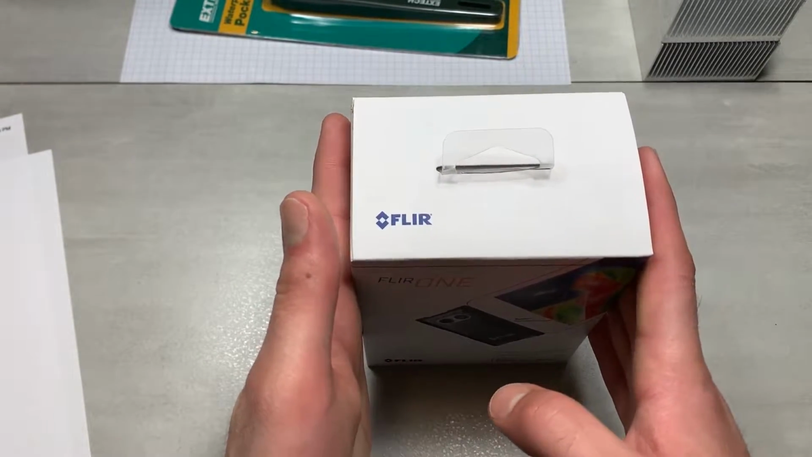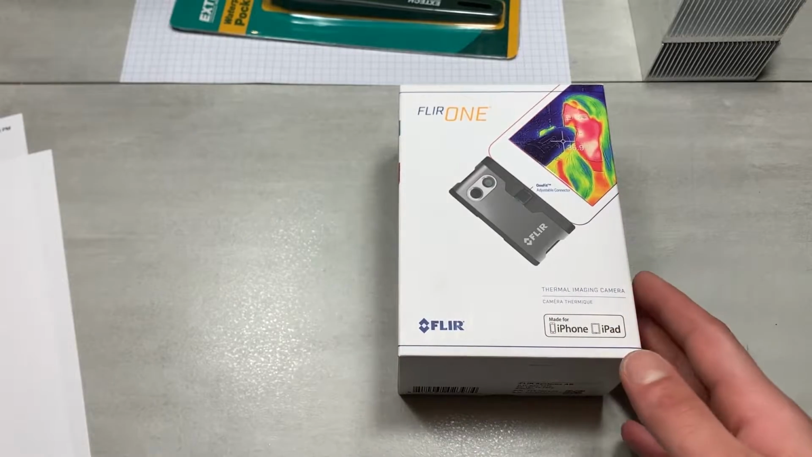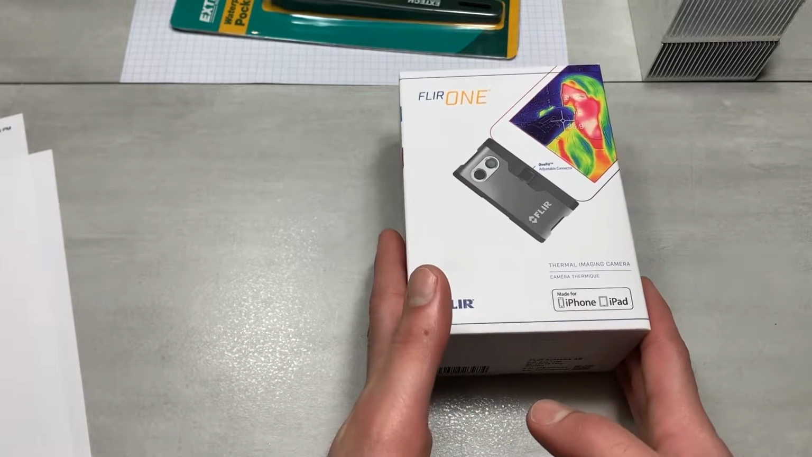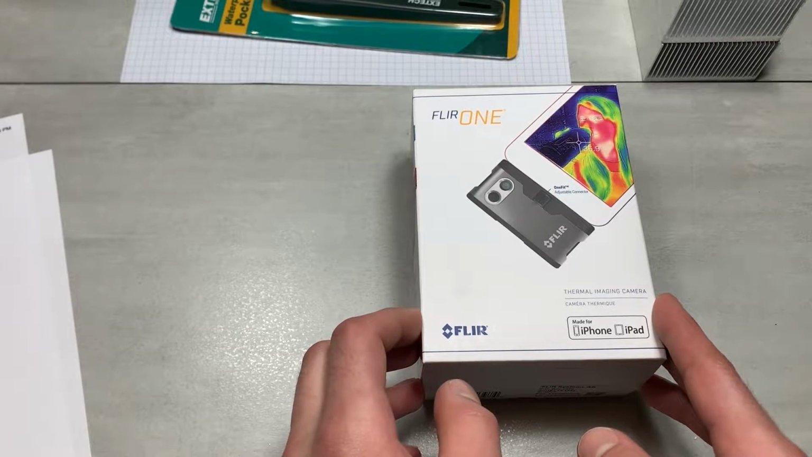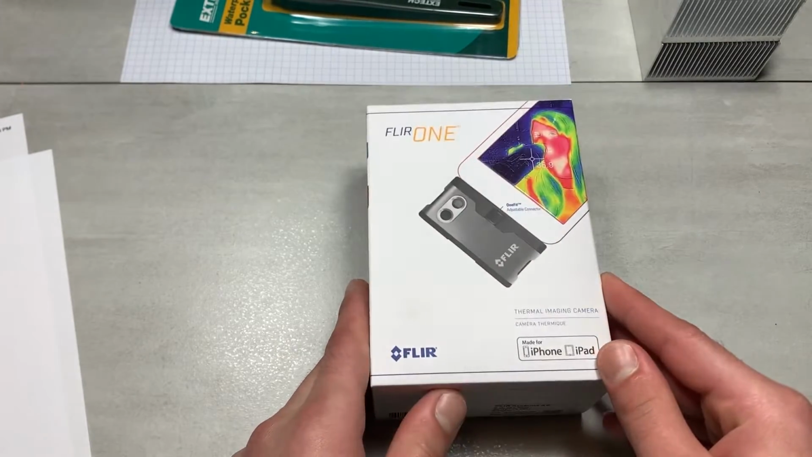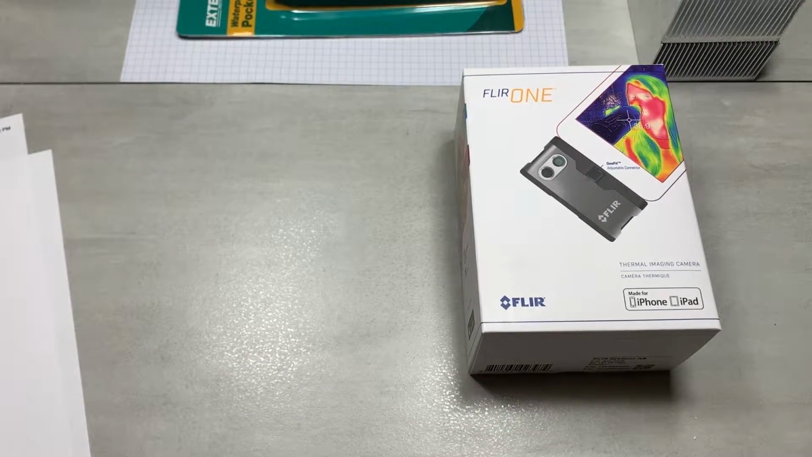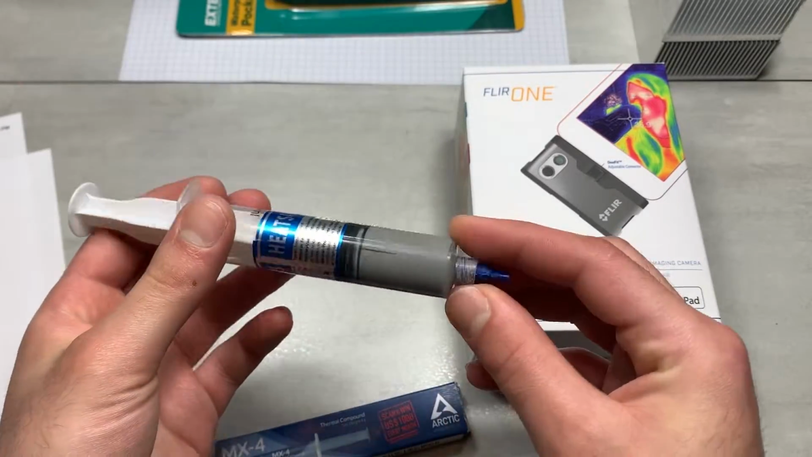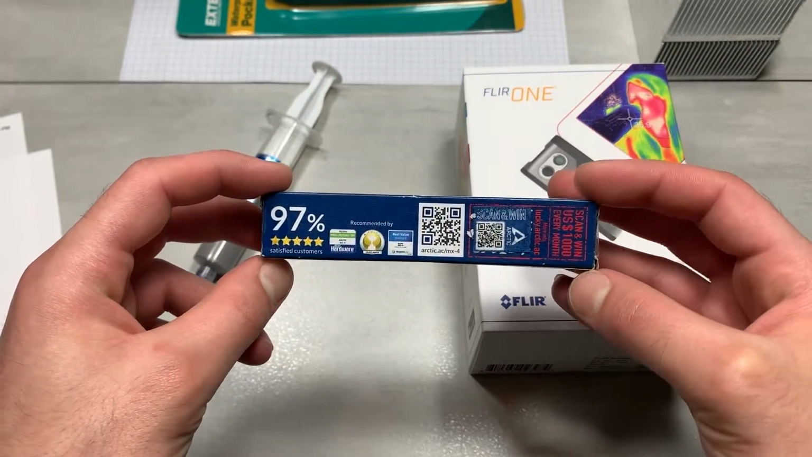And I'm going to be doing tons of cool stuff with this because this is one of 3 things that I'm going to be getting to really start bringing this channel to life. The first one is obviously the thermal camera. The second one is a dual output 10 amp DC programmable power supply, because the last one I got from Amazon was kind of disappointing in terms of the quality of the connectors and the potentiometers. But one example of what I want to be doing with this is comparing cheap thermal compounds versus something like an Arctic Silver thermal compound that costs like $12 each.